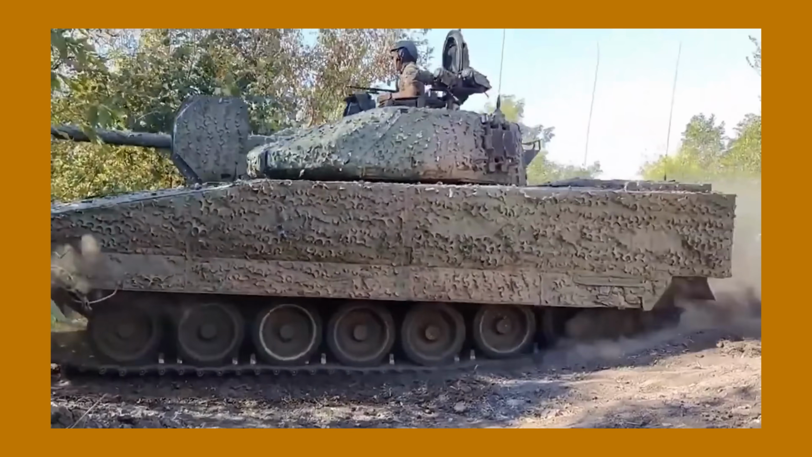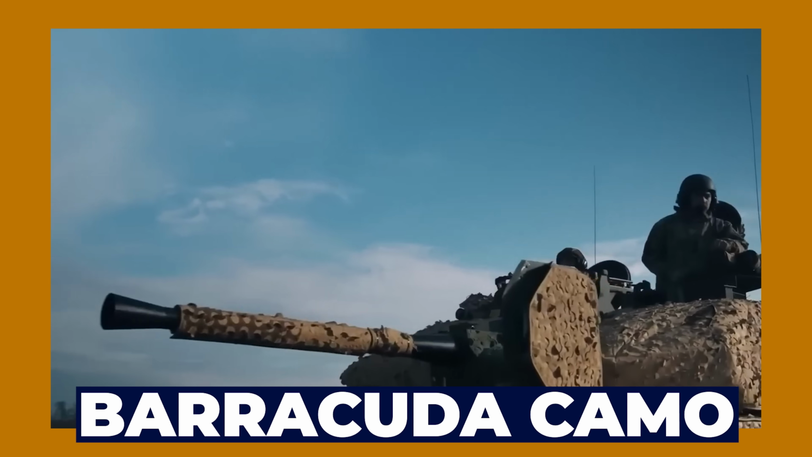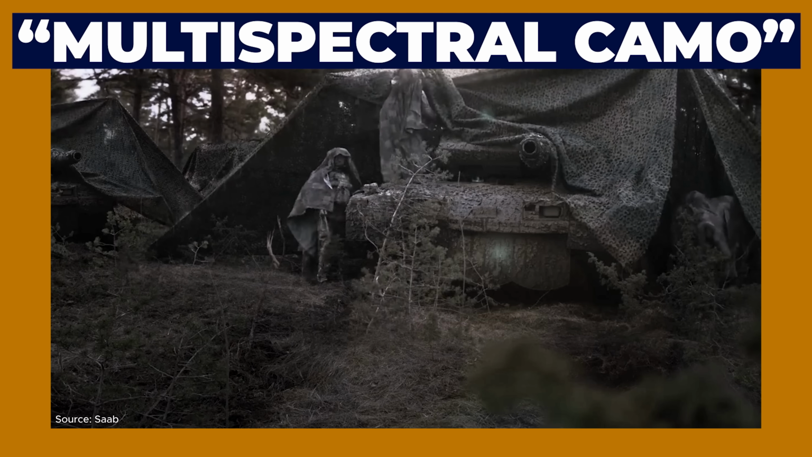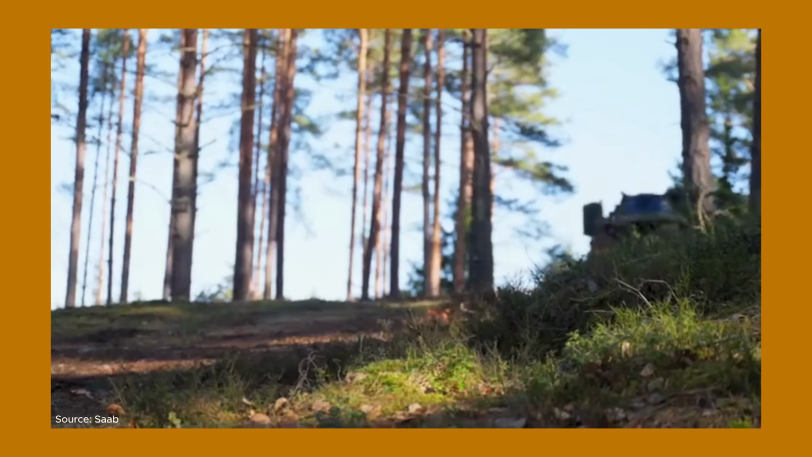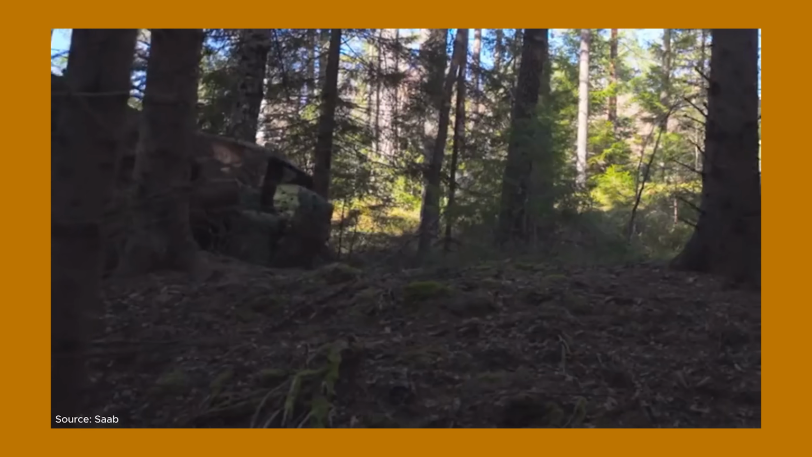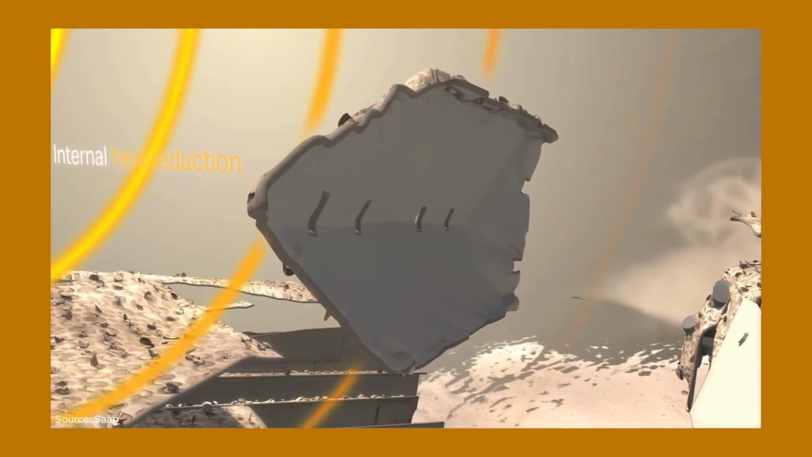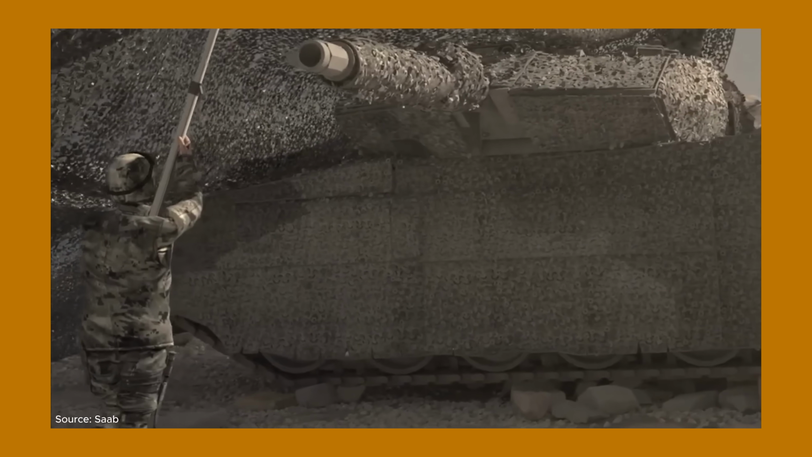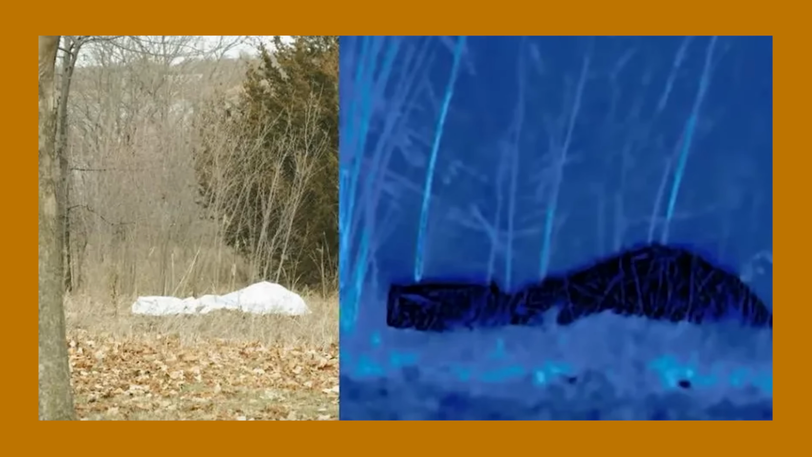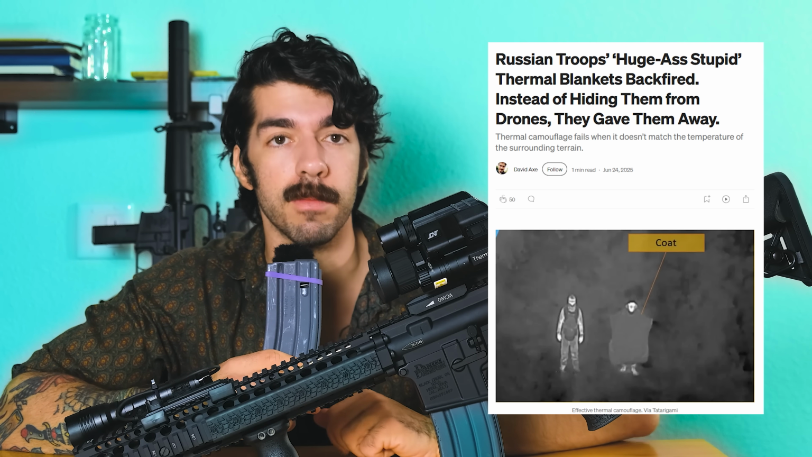Specialized camo add-ons for vehicles like the Barracuda Net are advertised as multispectral camo, which is just a fancy way of saying it tries to insulate heat from escaping outside, and I'm sure we'll be seeing individual smaller versions of this. But sometimes these come with a critical problem. Some reports have been made that some of these camos have actually worked too well, like Russian blankets that trap so much heat they actually appear as too cold from the outside. Some people reporting on this were a little less nice about it and called them huge ass stupid, which was actually my nickname when I was 13.